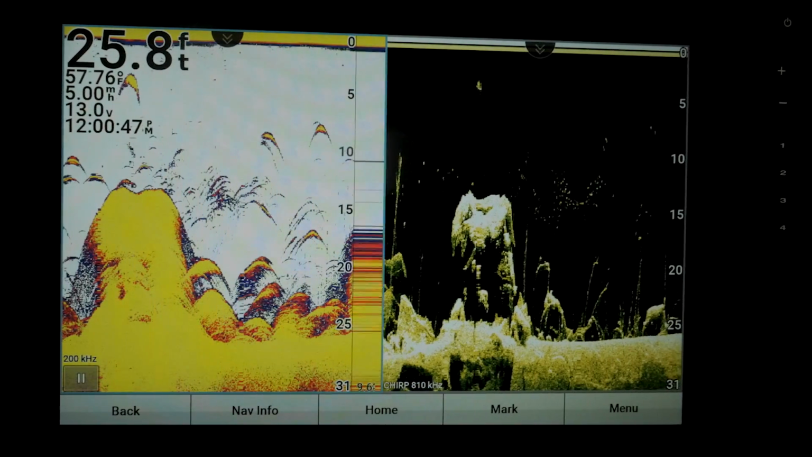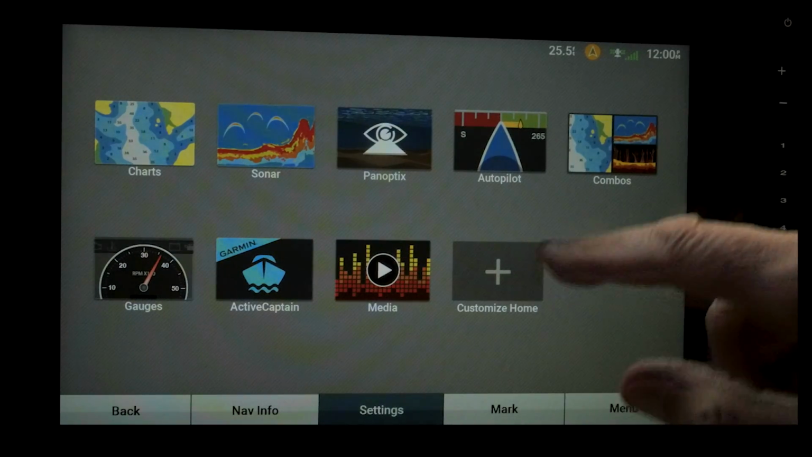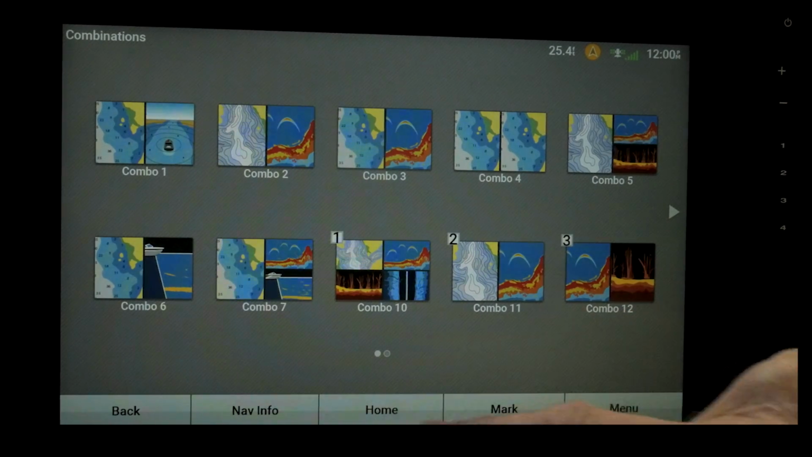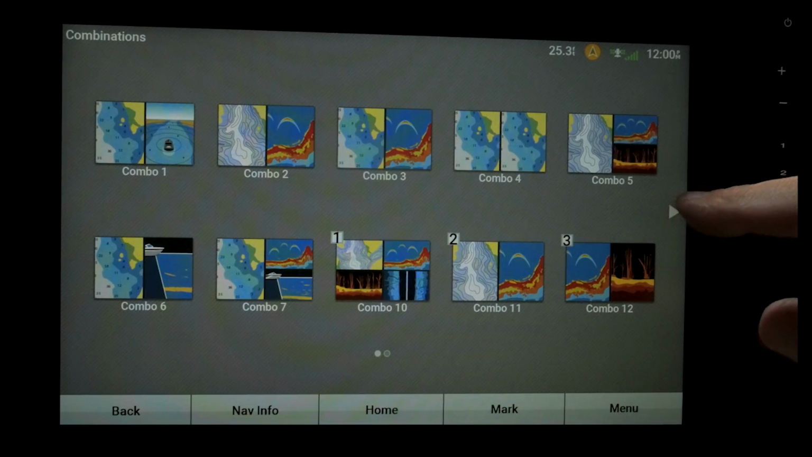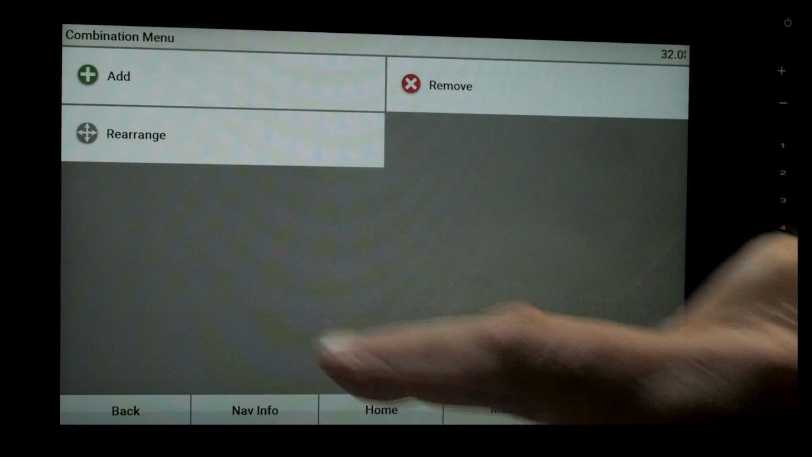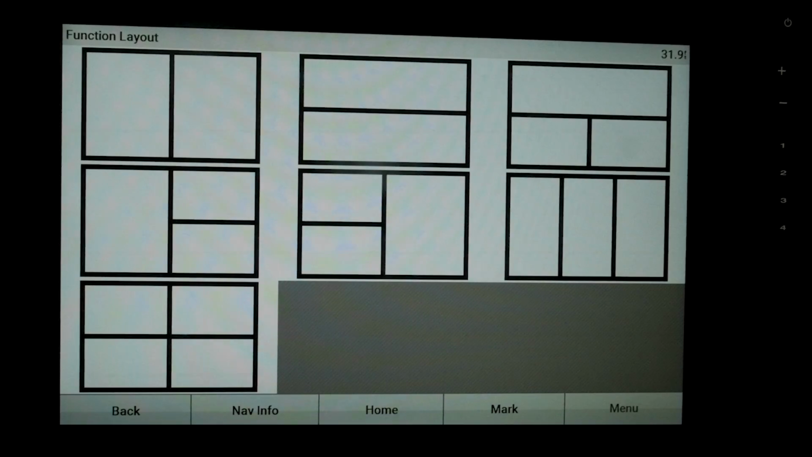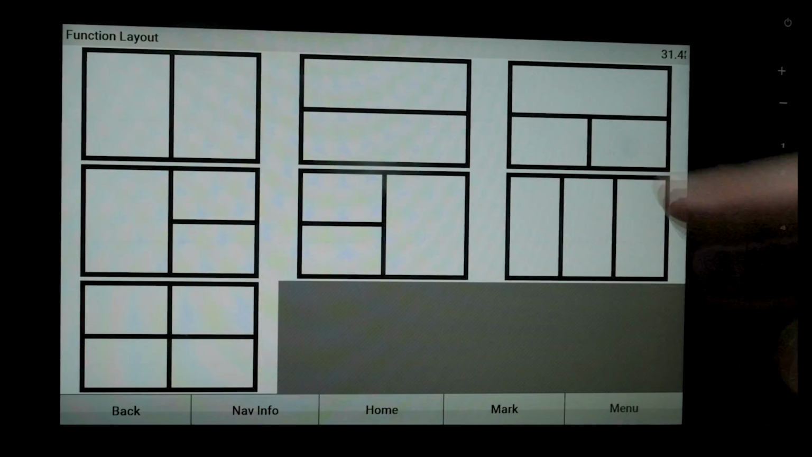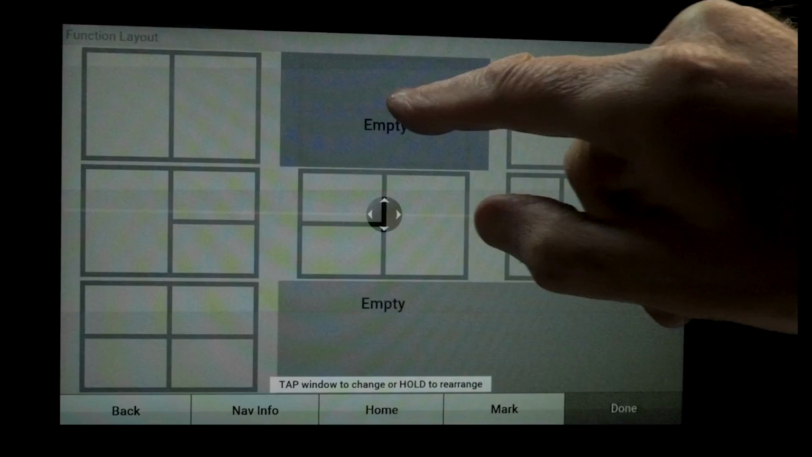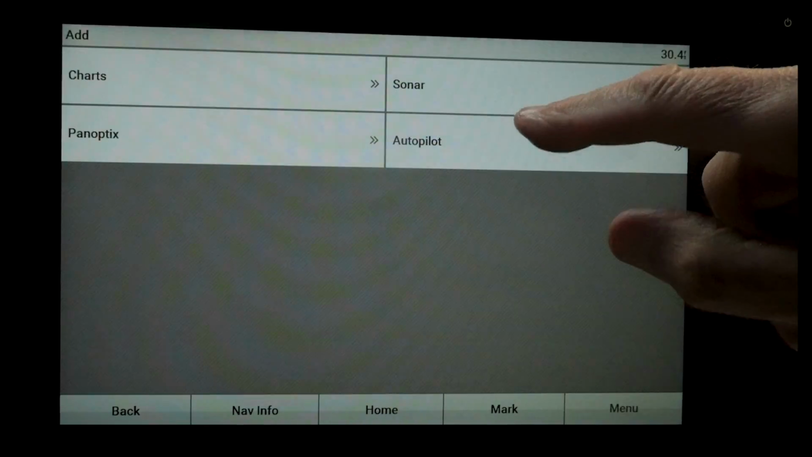Okay, on to number 4. So we'll go combos. And here you can see we've put so many on there, we got to go to another screen. Customize, add. Now this time we're going to put clear view and side view on. So I want this box here because side view I normally want running all the way across the screen.